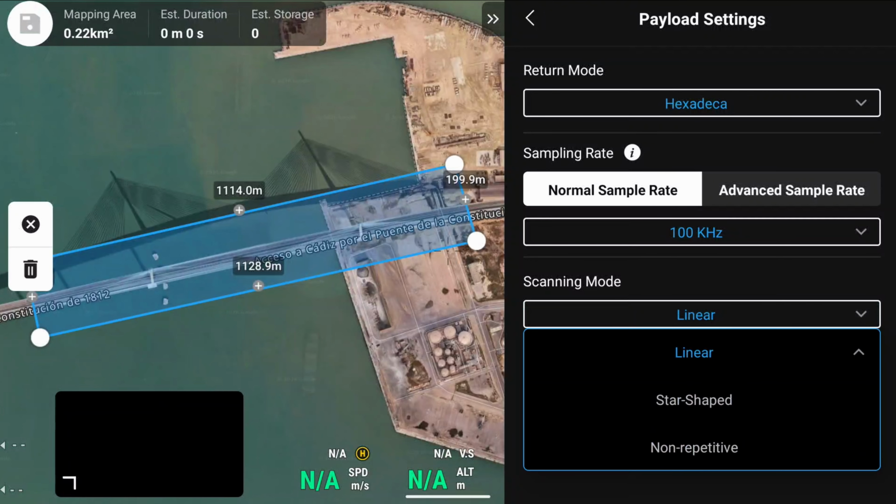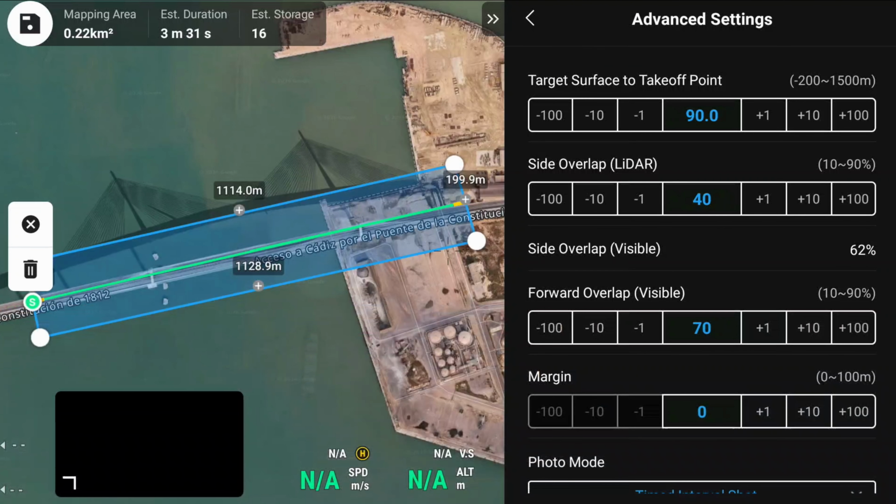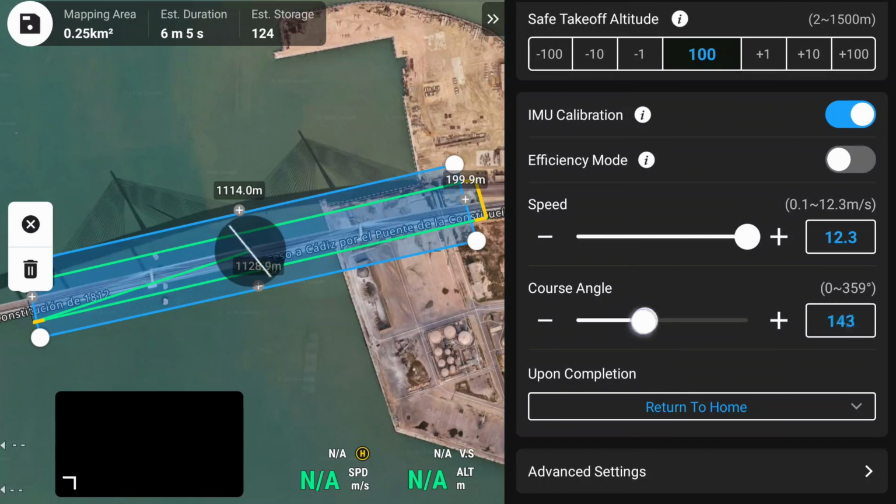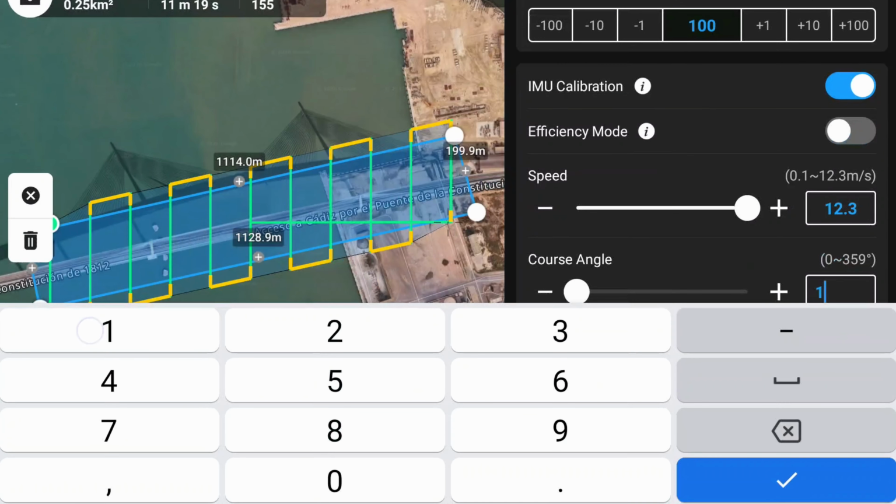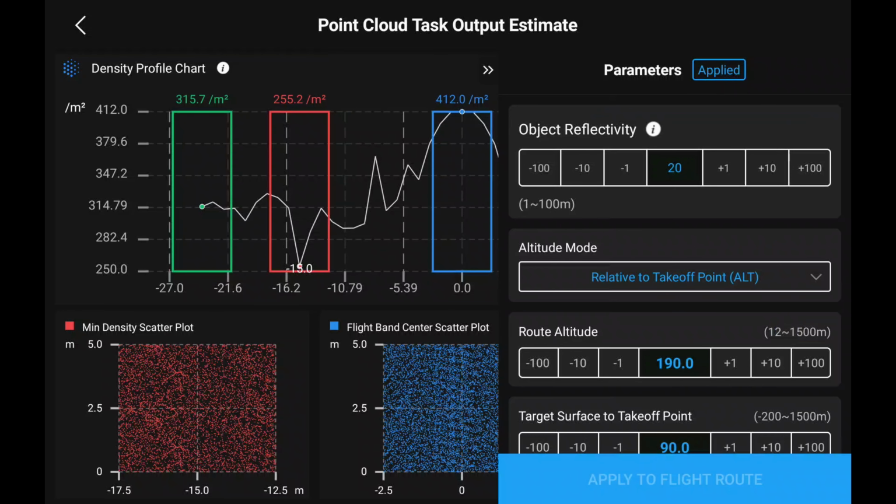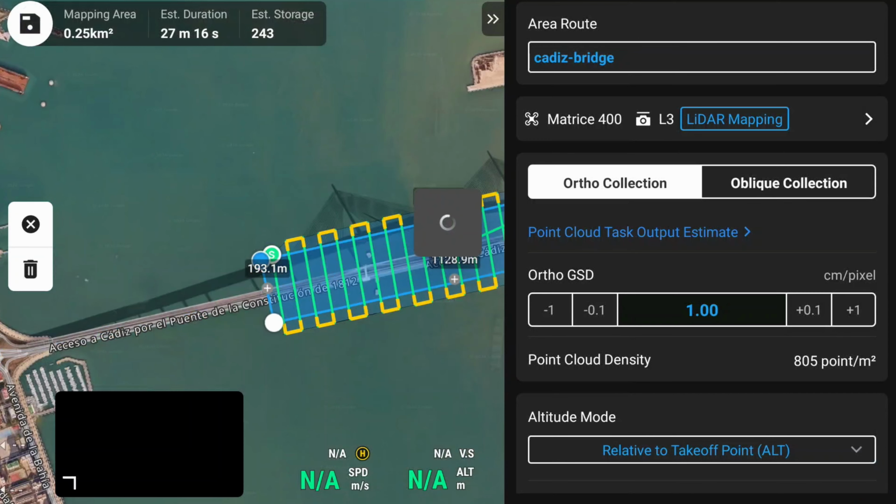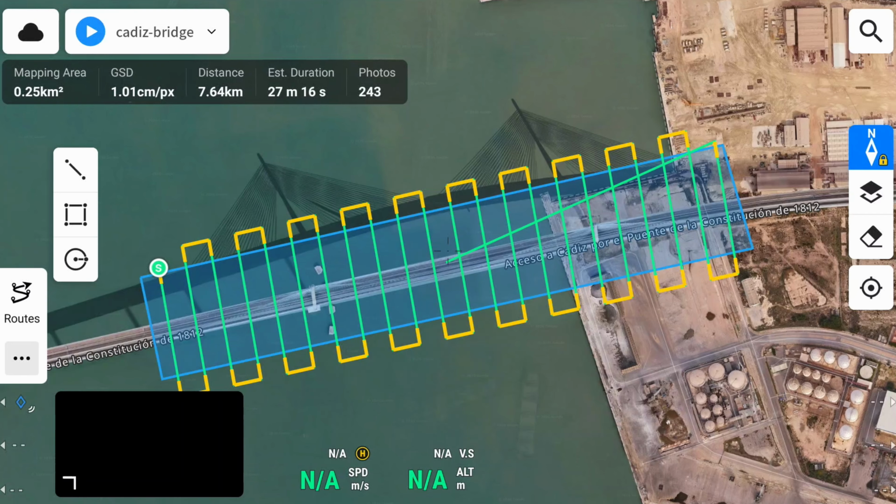will choose 100 kHz. We select non-repetitive scanning to capture the bridge from multiple angles and set the overlap to around 70%. The course angle is set to around 170 degrees, creating a U-shaped flight pattern that works well for long linear structures like bridges. Once the route is completed, it is saved within the project and linked to the DJI account. The route is now fully integrated into the workflow and ready for flight.